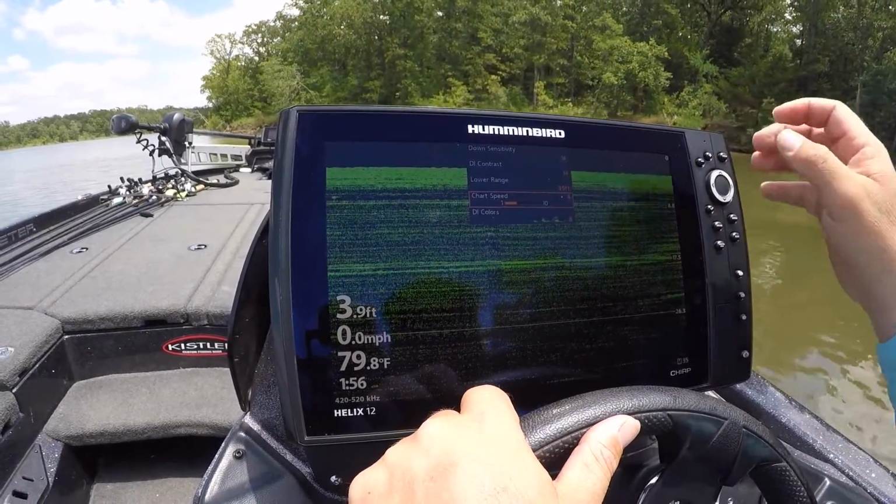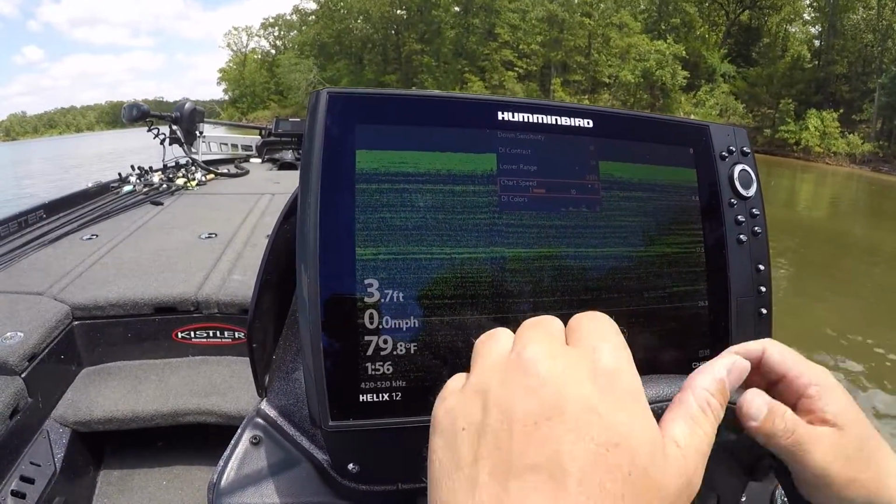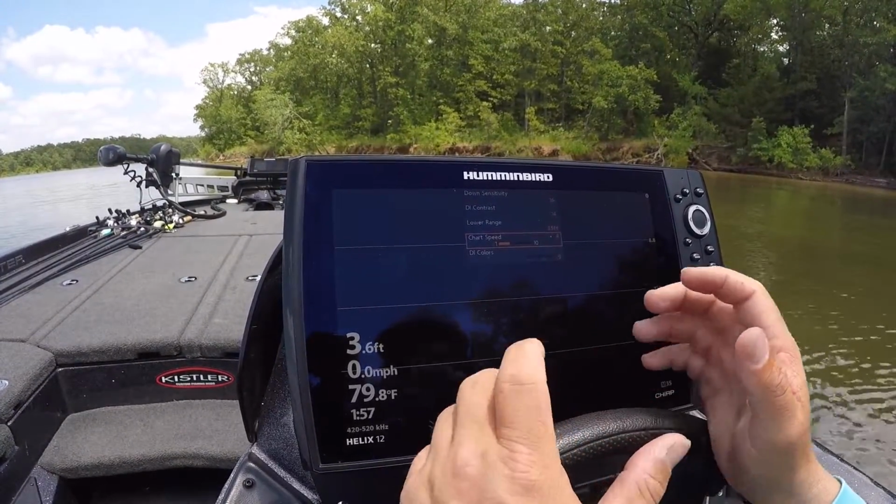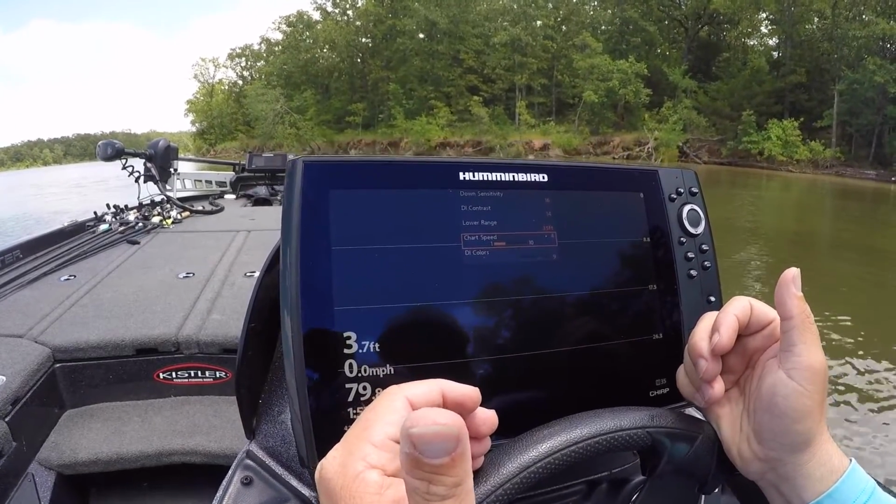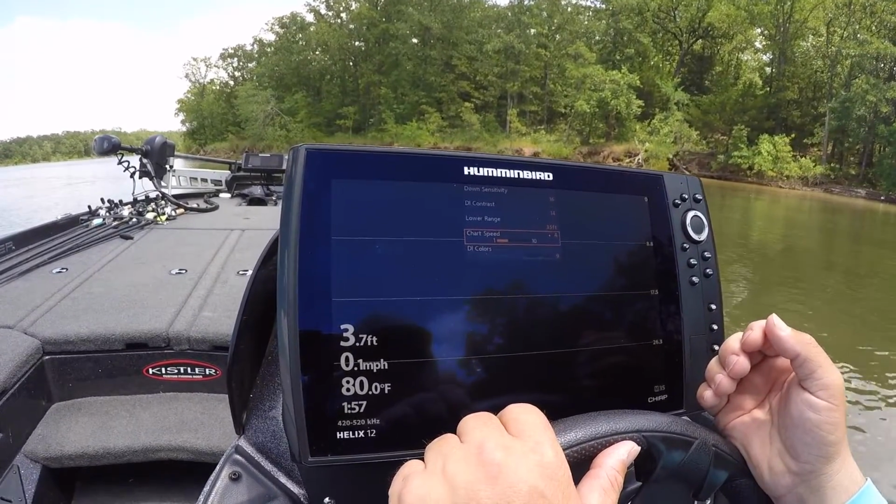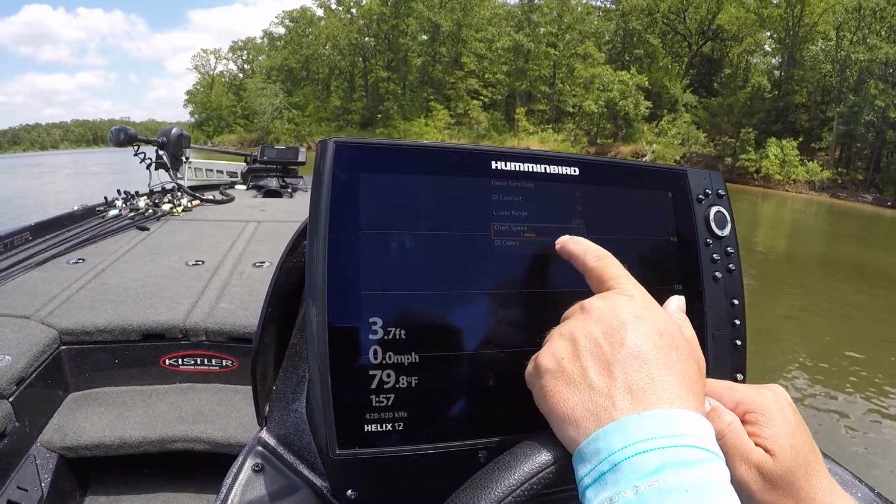Down at chart speed, I'm going to run about 4 miles per hour when I'm idling, give or take, and so I'm going to keep that chart speed at 4. I want the chart speed to match the boat speed pretty close. If I'm just on regular idle and my foot's not on the pedal whatsoever, I'm going to be a little closer to 3 miles an hour, but most of the time I've got my foot pushing the pedal just enough to keep me right around 4 miles an hour, and so that chart speed needs to match that.